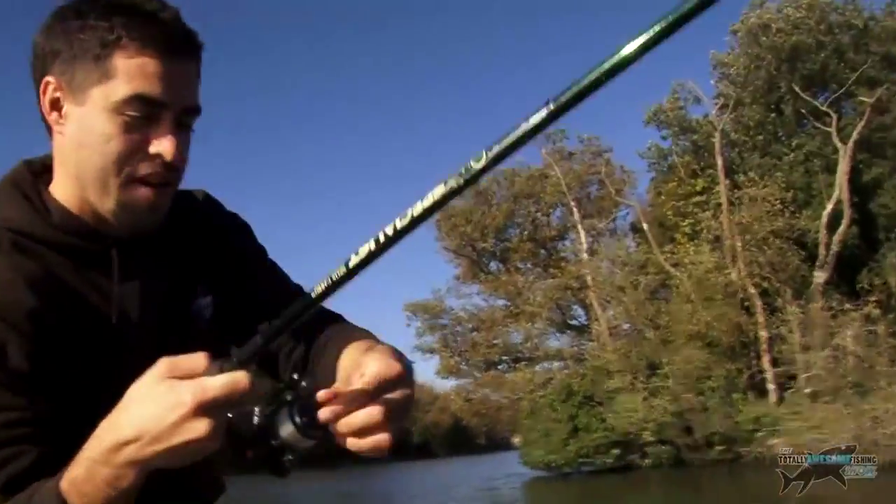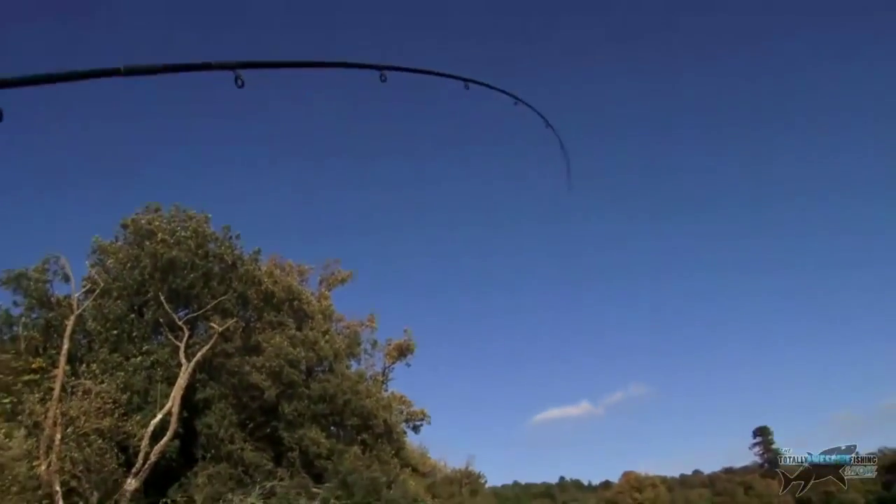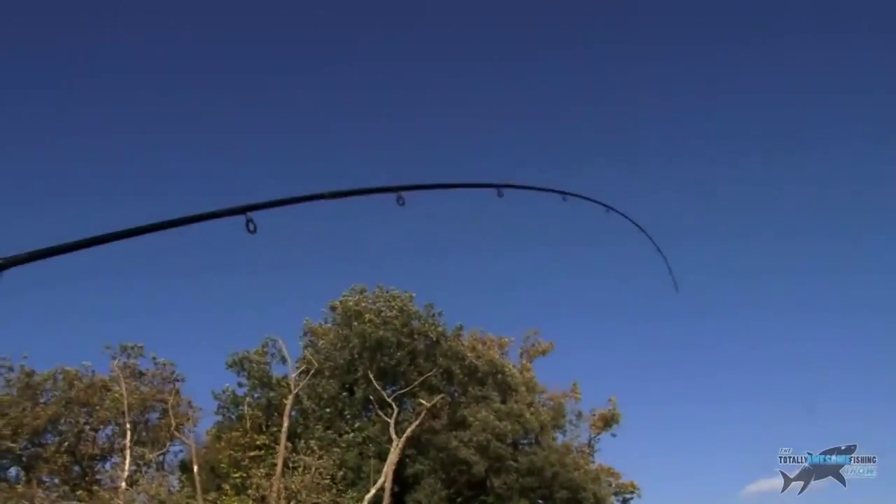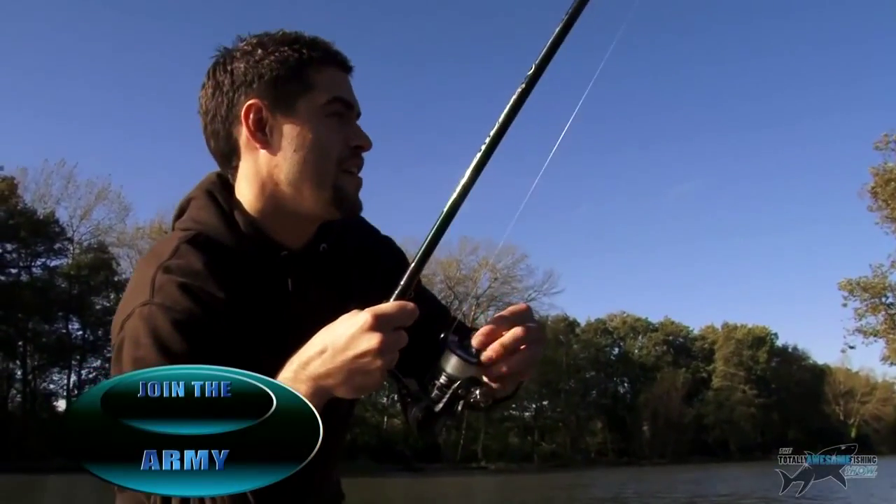Fish on, Mike, fish on. So Dad just tells me, I'll just take that rod there and give it a twitch. Nice and smooth, nice and smooth. We don't know what it is. I don't think it's huge because it's kicking a lot, but... Just keep the pressure on him.